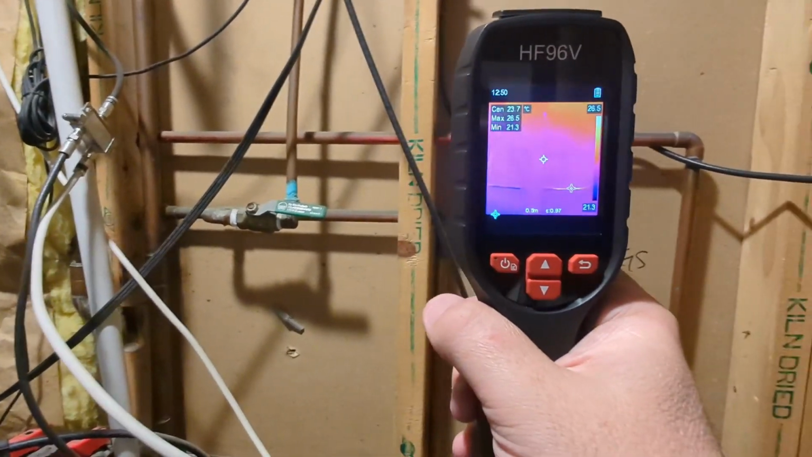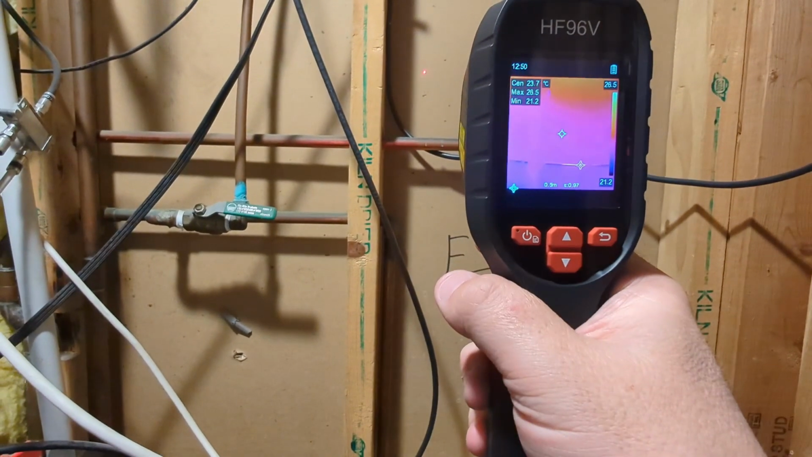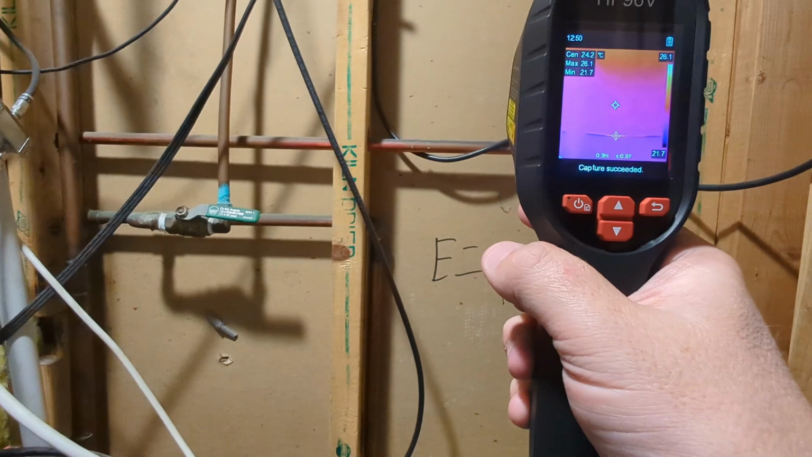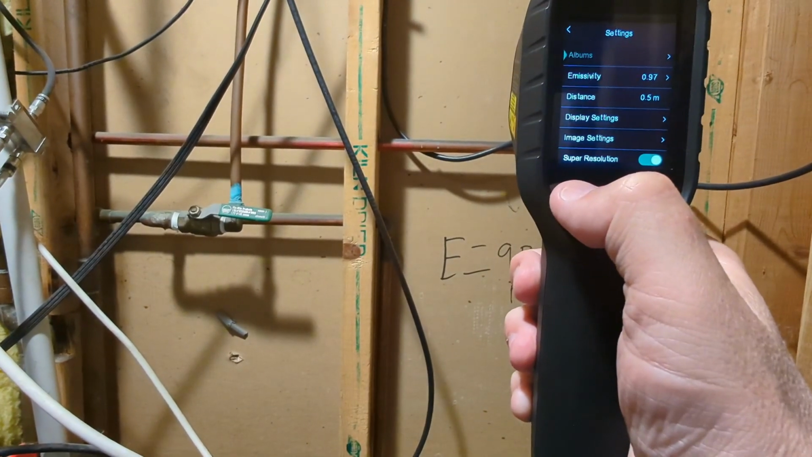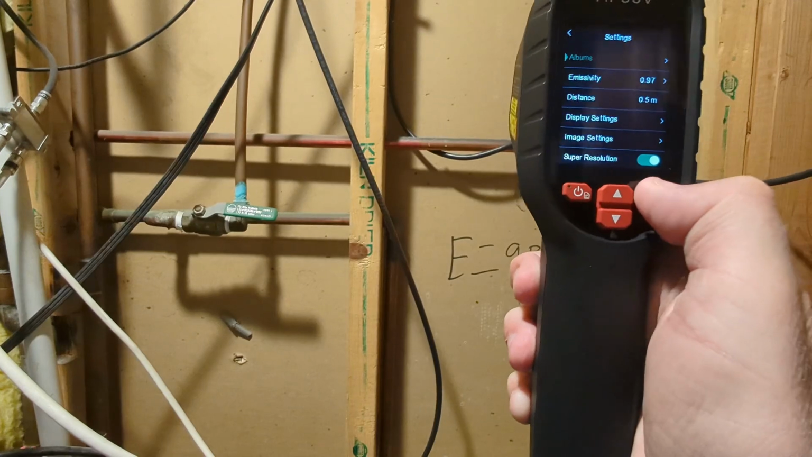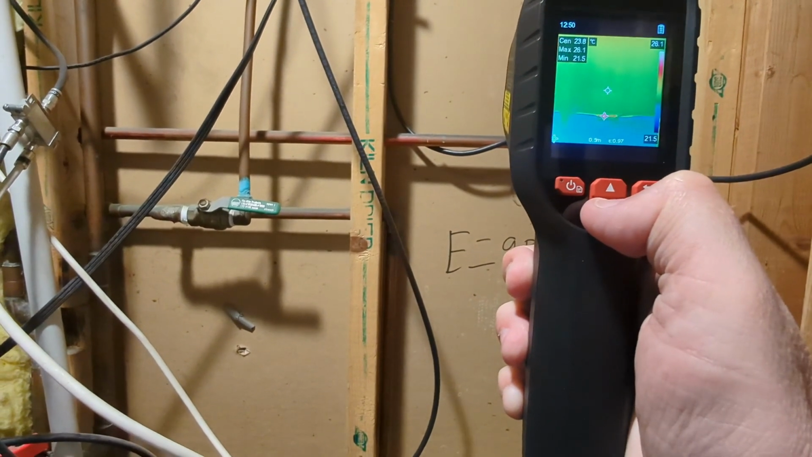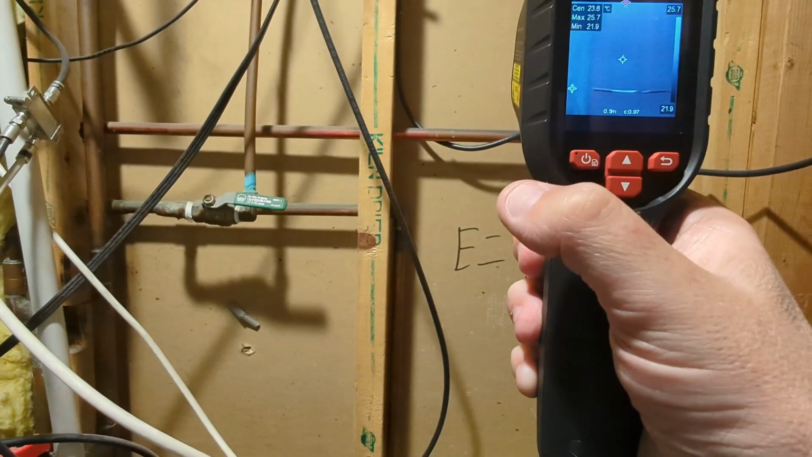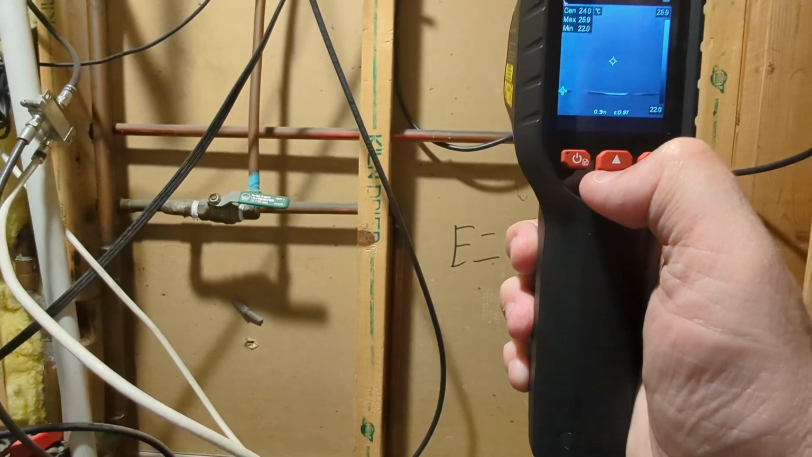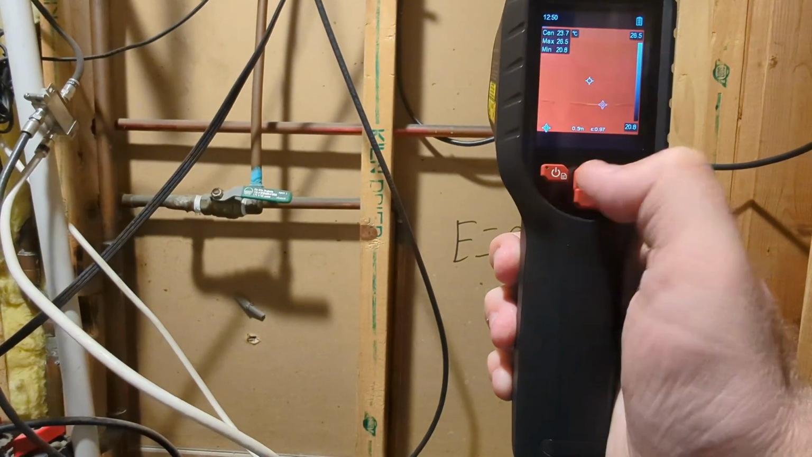The thing I really like about this is you can see that it's actually identifying that pipe, right? You can see that little blinking thing. And then again, when I pull the trigger, so I get over, it's showing me that pipe. And so I can just hit this, give me a distance again. If I go down, it gives me a different view. Again, so this is kind of the deeper view. So there, and then back to our thermal.